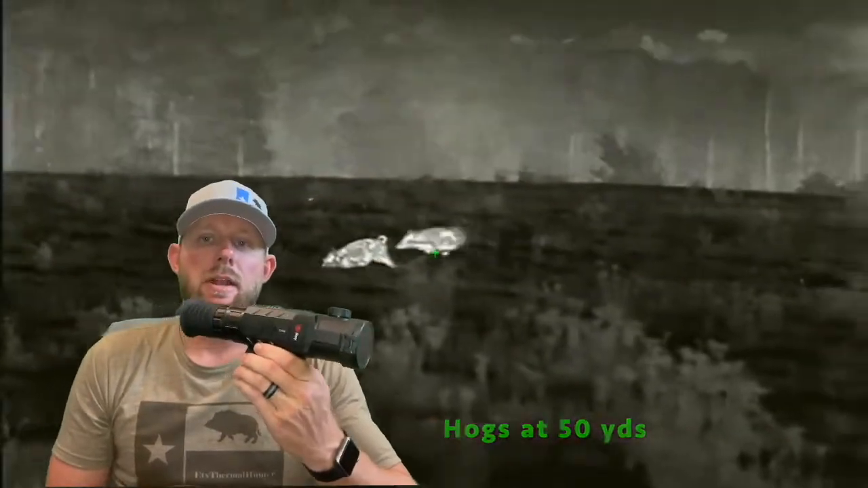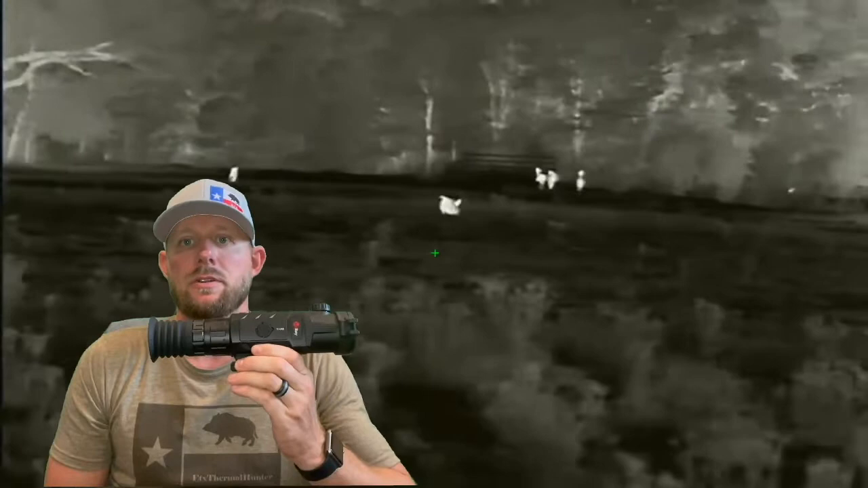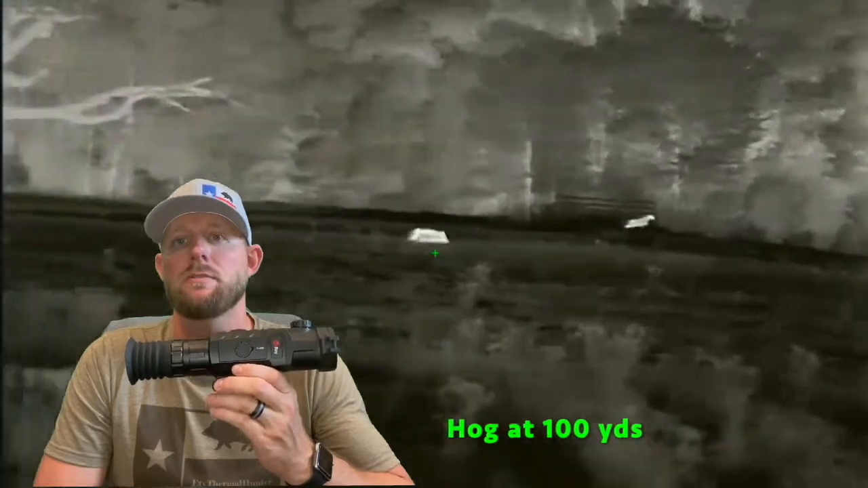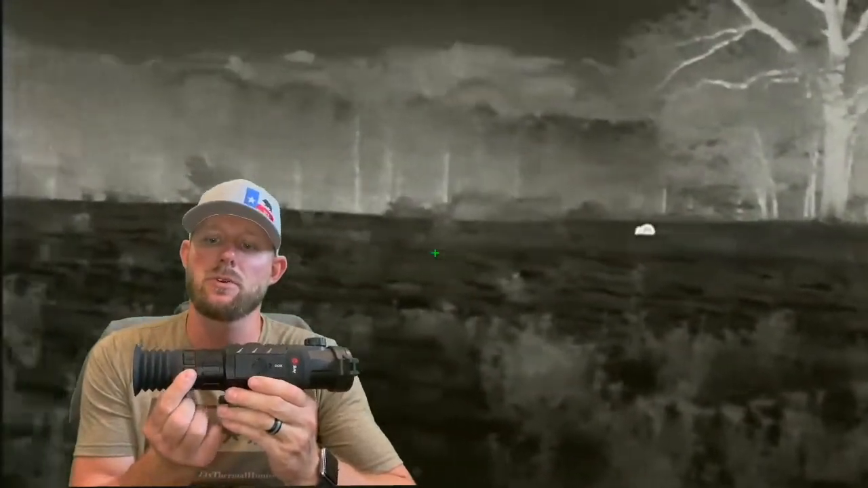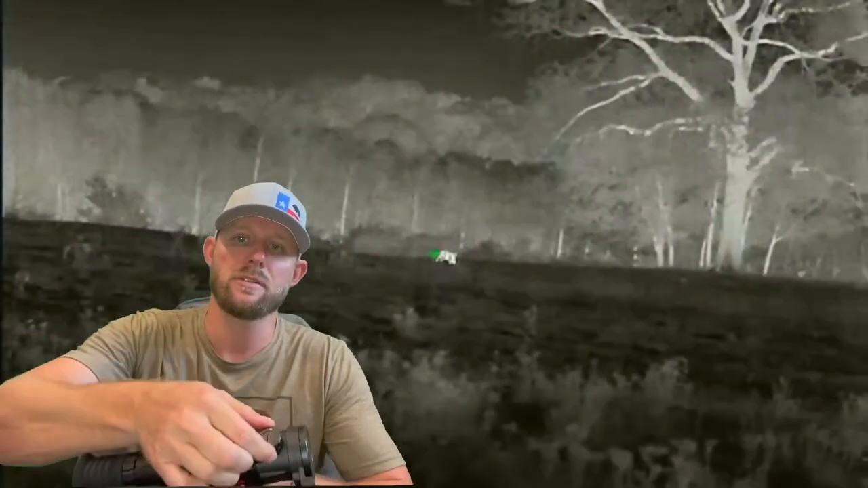This is Iray USA's 35mm 640 resolution Rico. It's a 35mm focusable objective. It's got a 640 by 480 resolution on 50 hertz and 12 microns thermal core. It's got an adjustable, focusable eyepiece, as well as a focusable objective lens right here by this focus knob.